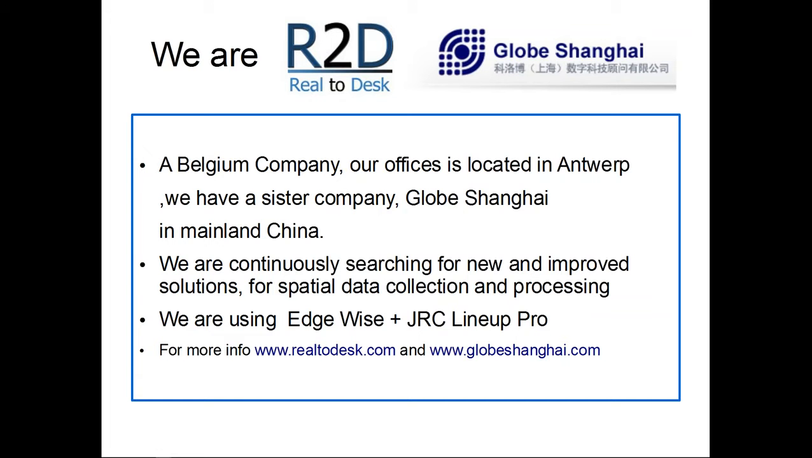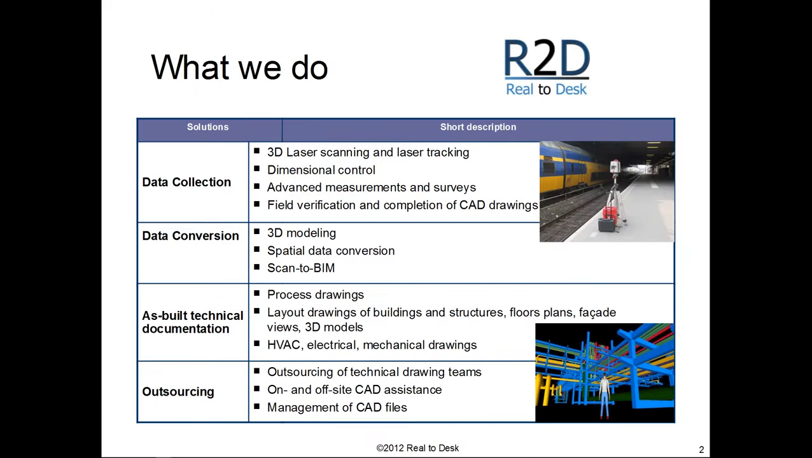Okay. So I am Mike Coman, as I said before. I am project leader at a Belgian company located in Antwerp, Real2Desk. We as well have a sister company in China, Globe Shanghai, in which we are doing services. We provide services for laser scanning and 3D modeling and BIM solutions. We recently acquired GRC LineUp Pro plus ClearEdge, and we took that as an experimental study because the technology sounds very fancy, but it proved itself to be quite reliable and versatile.